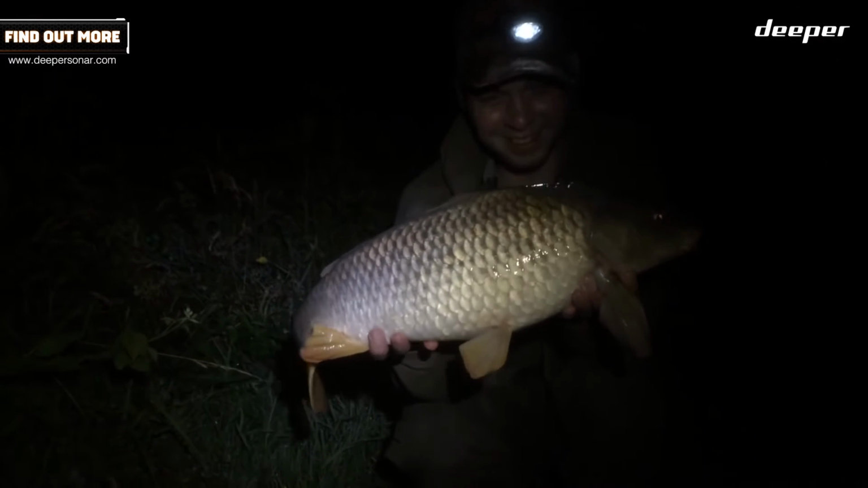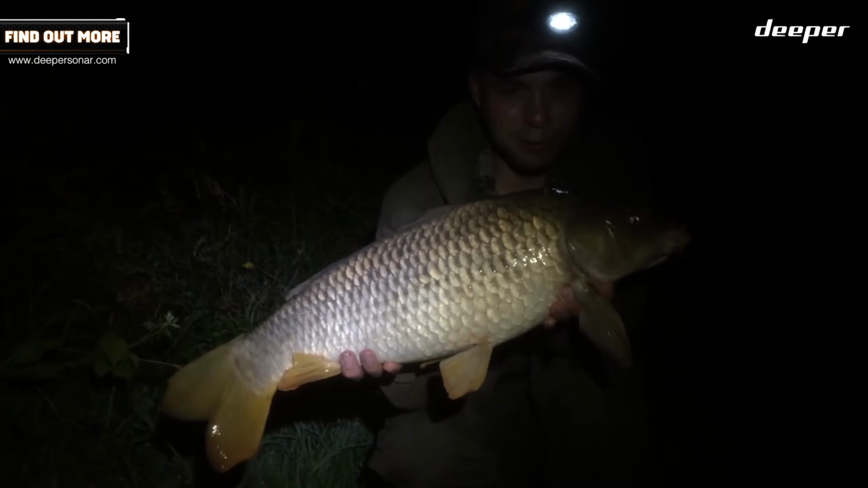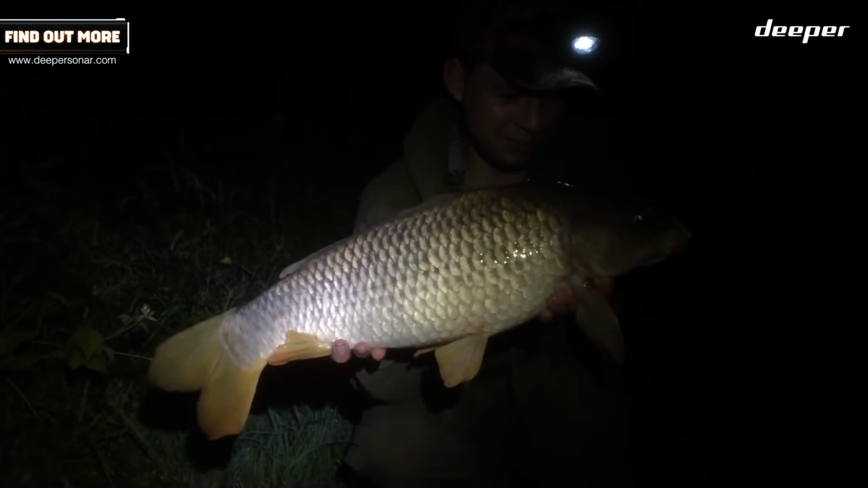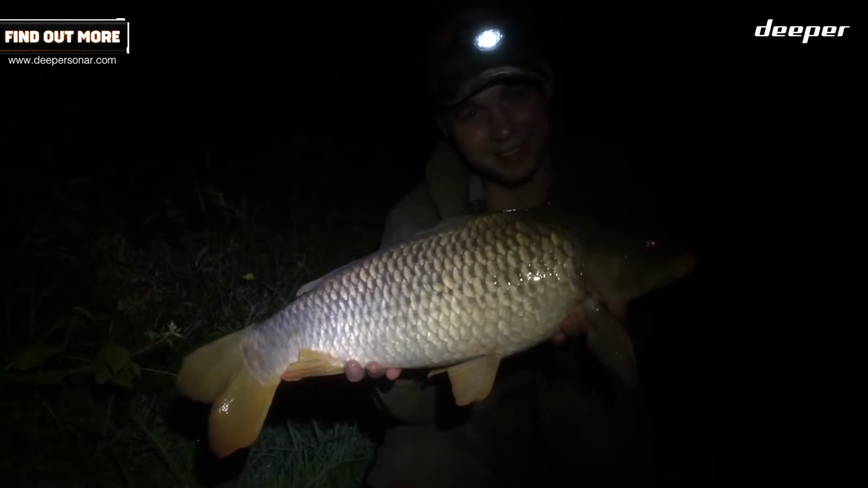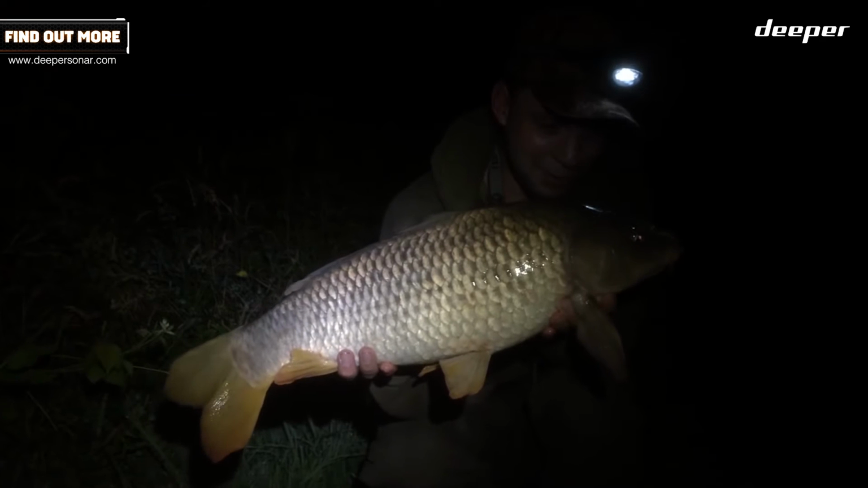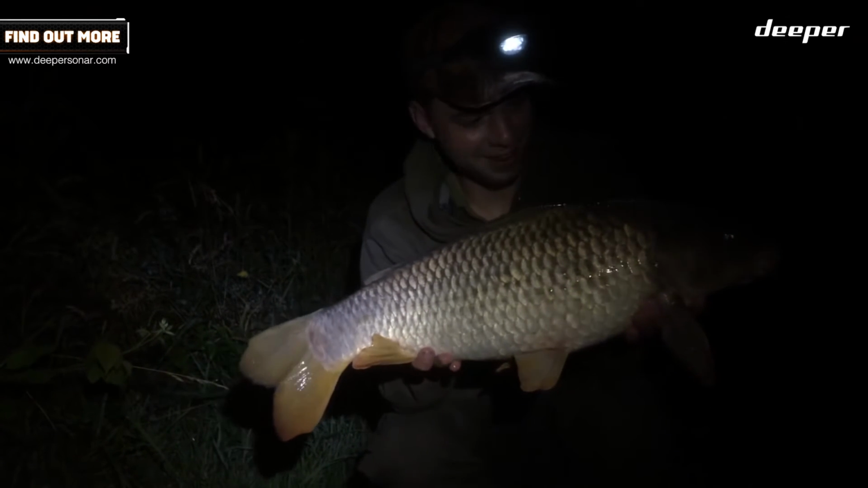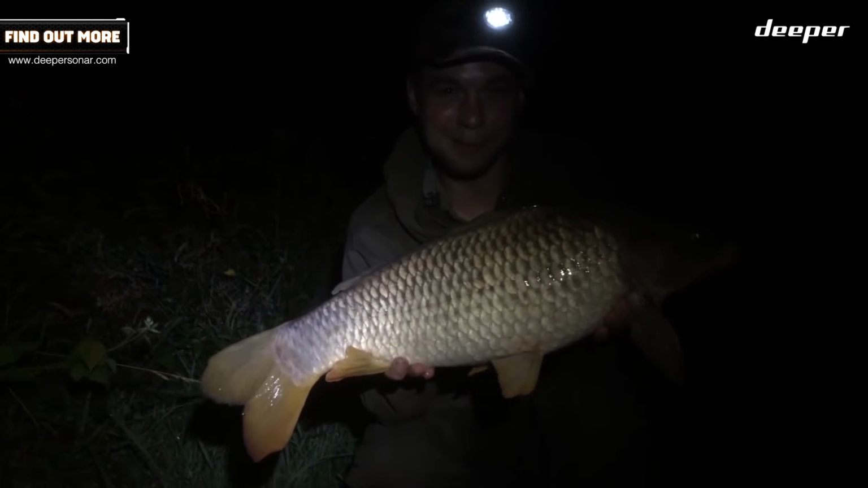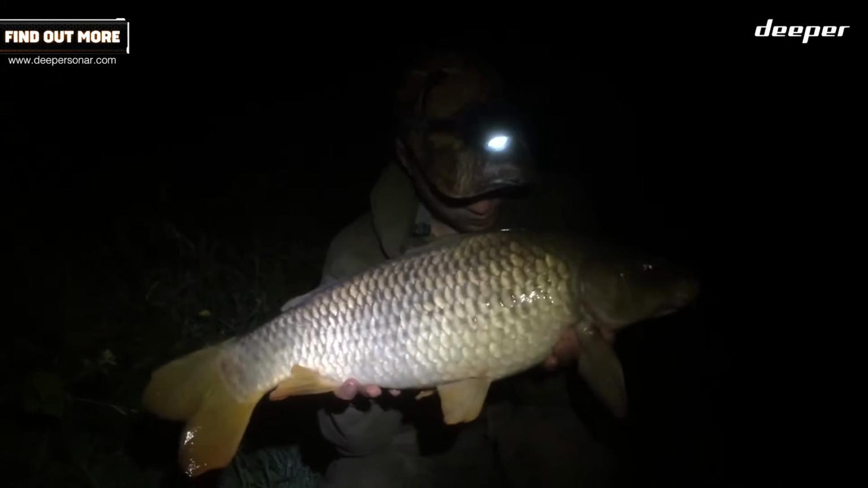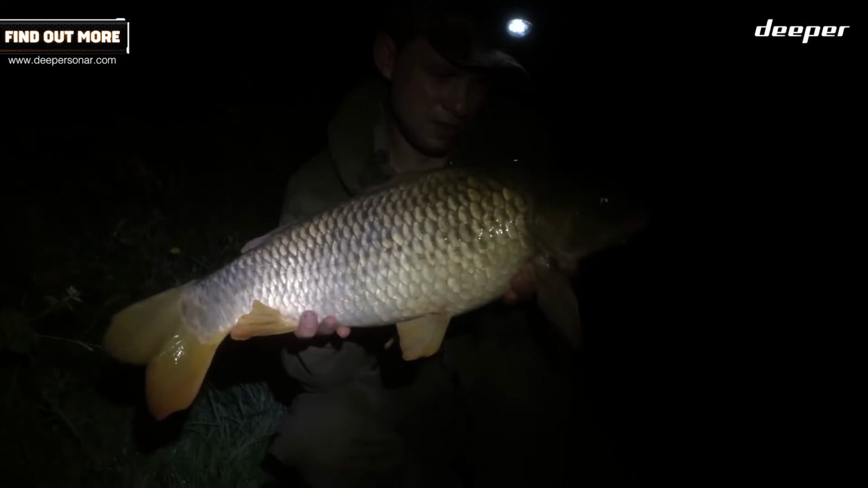Well then guys, the first fish of the night, which I could have swore blind from the take, from what I had on, would have been a catfish, but actually it's this sort of scraper double, maybe high single, common, which took two big halibut pellets on one of the spots that we found with the Deeper in the deeper water out there.